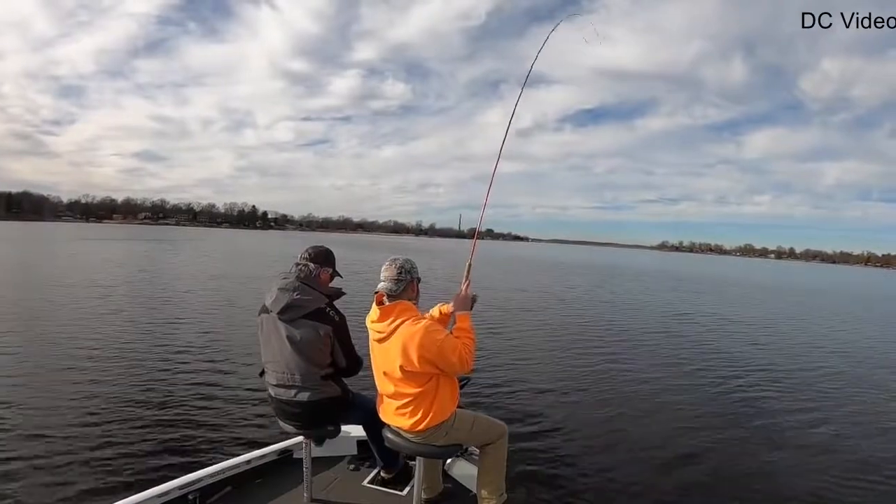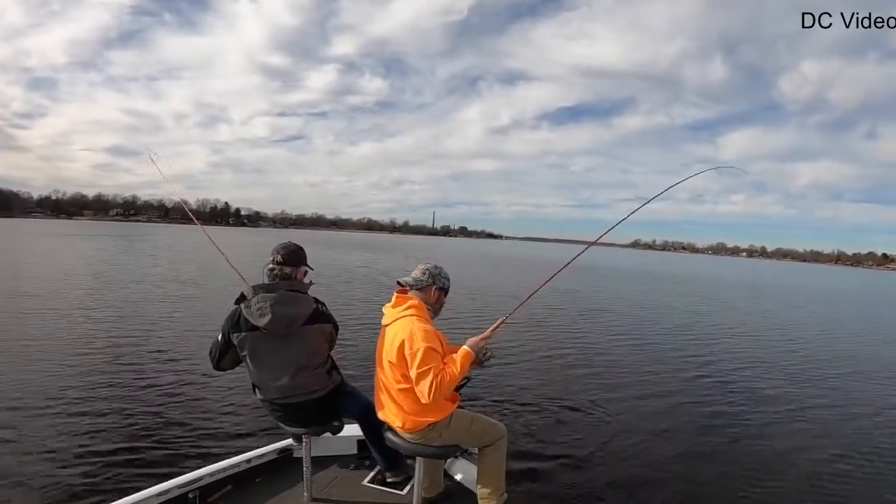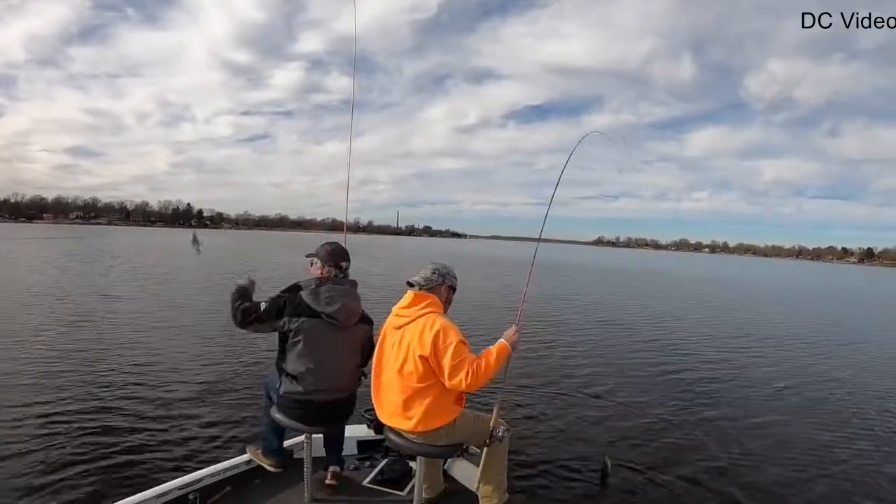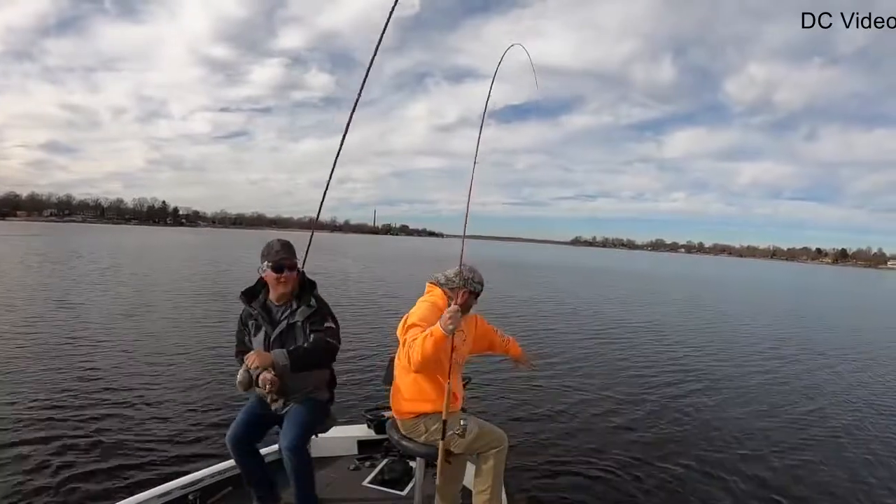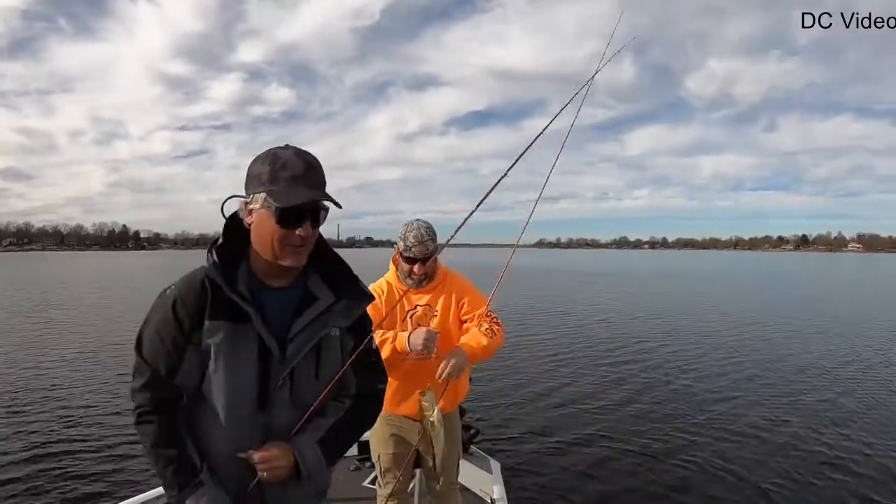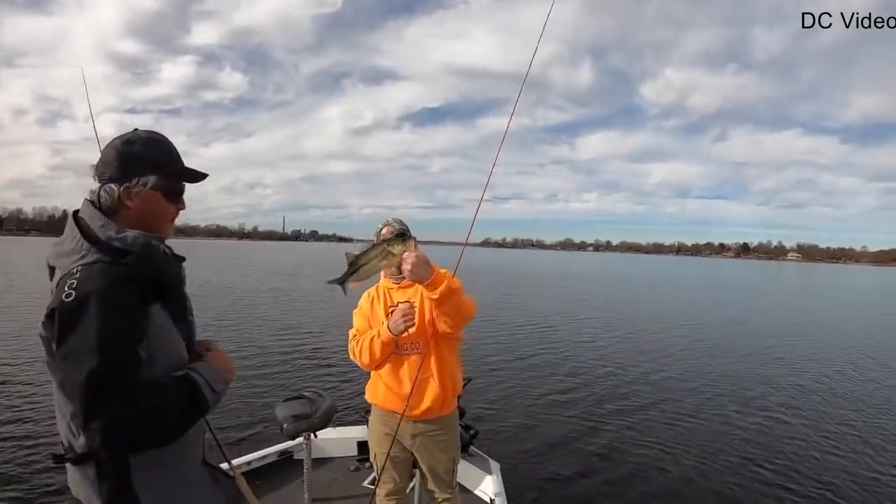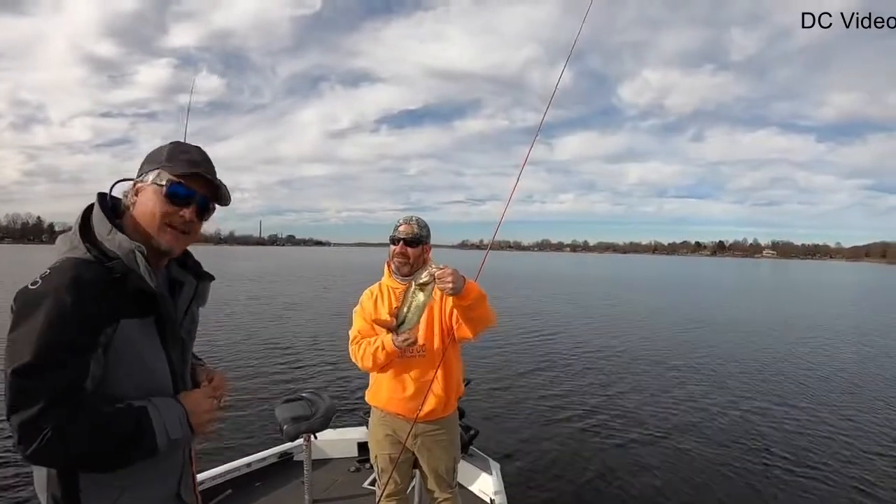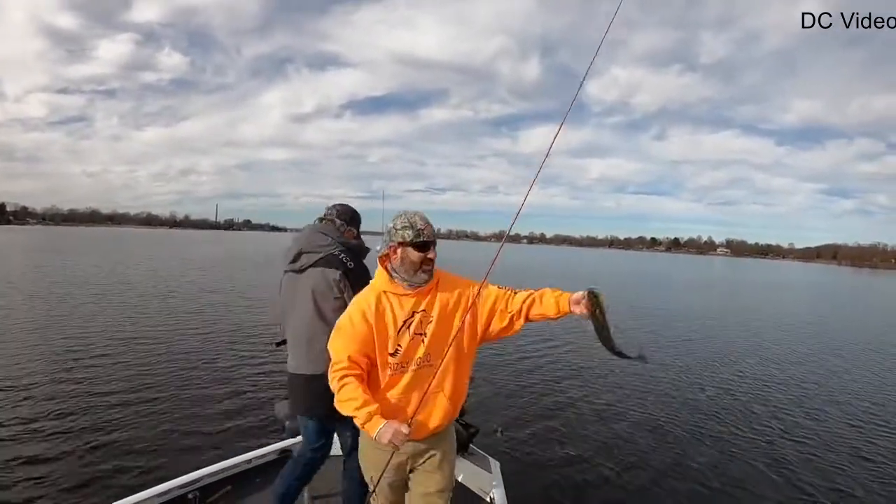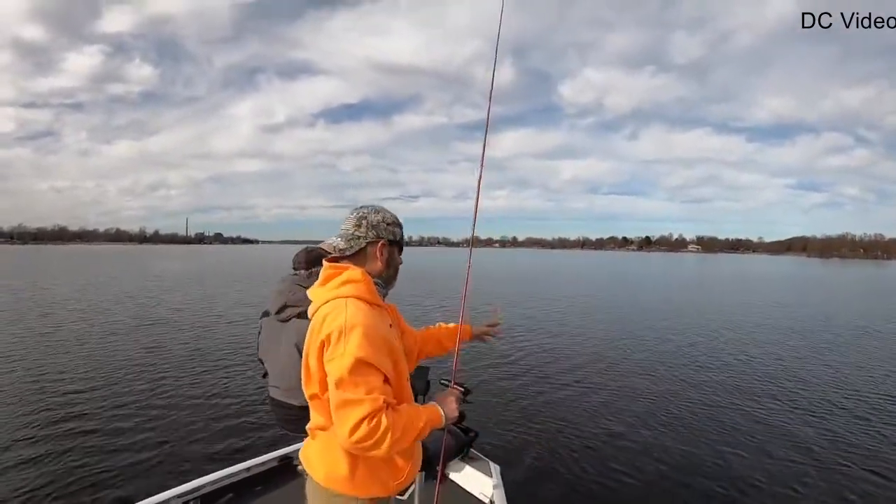First cast of the day. Well, it was kind of a funky double. I got a dink and he got a bass, but it was still fun. So far, I'm winning the big fish challenge, though, with this guy. We counting that one? No. Measure it up. He's got to measure up. All right, only crappie count.